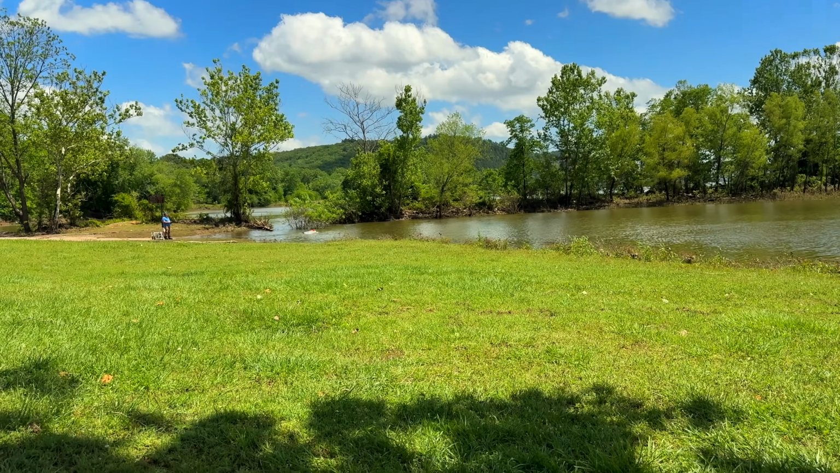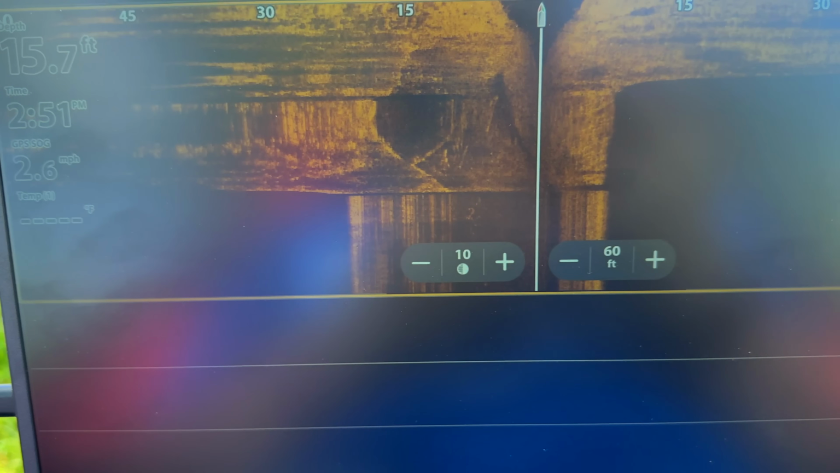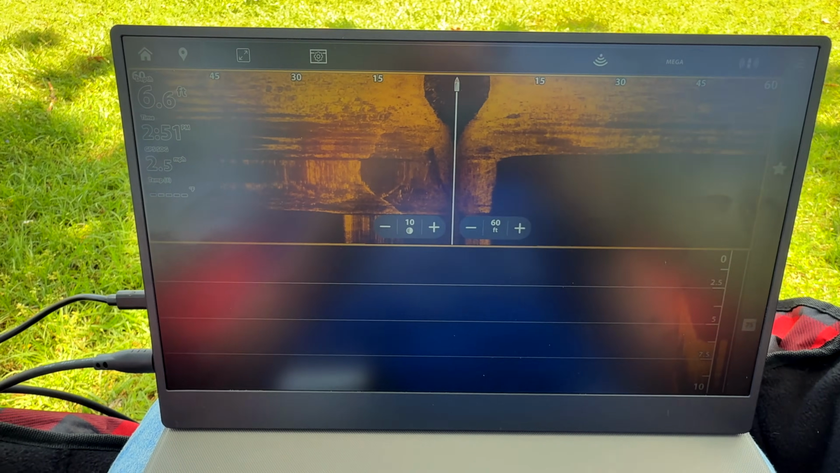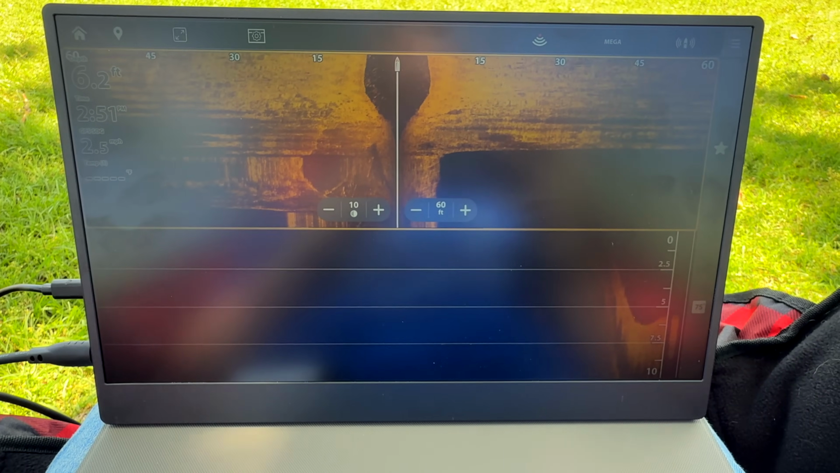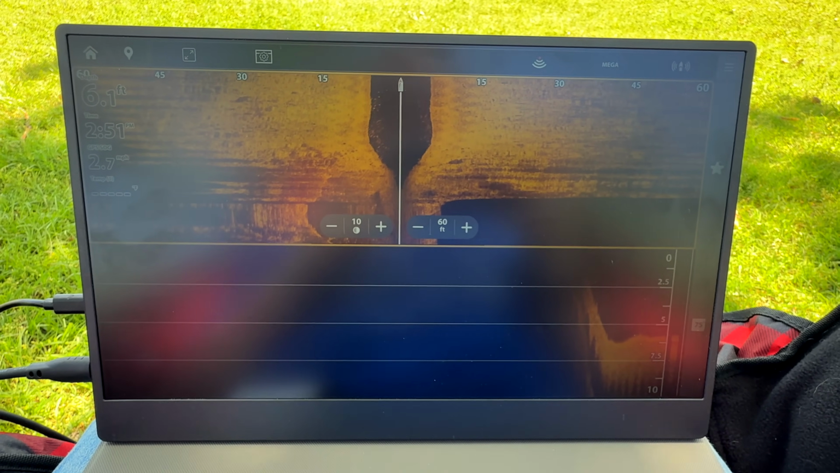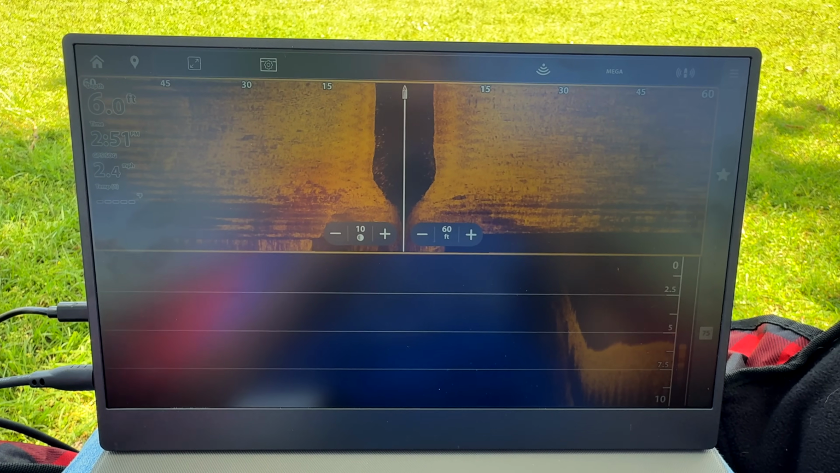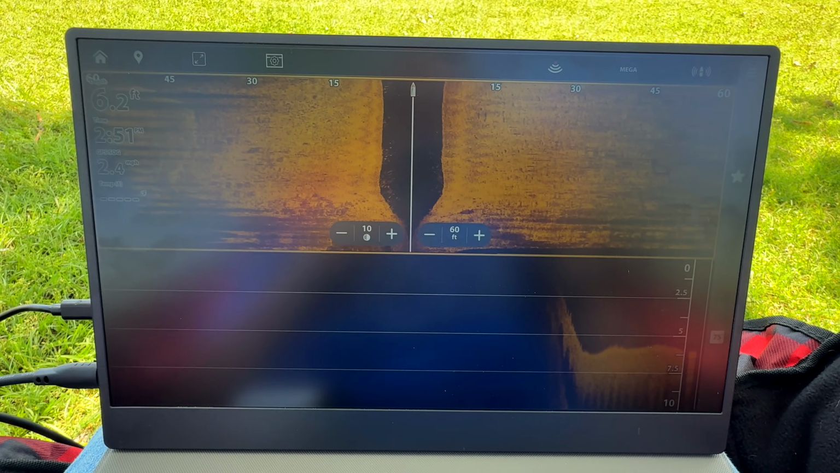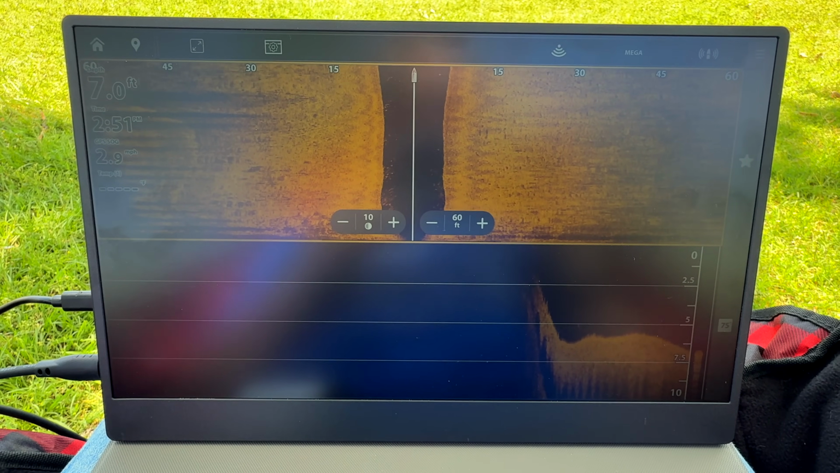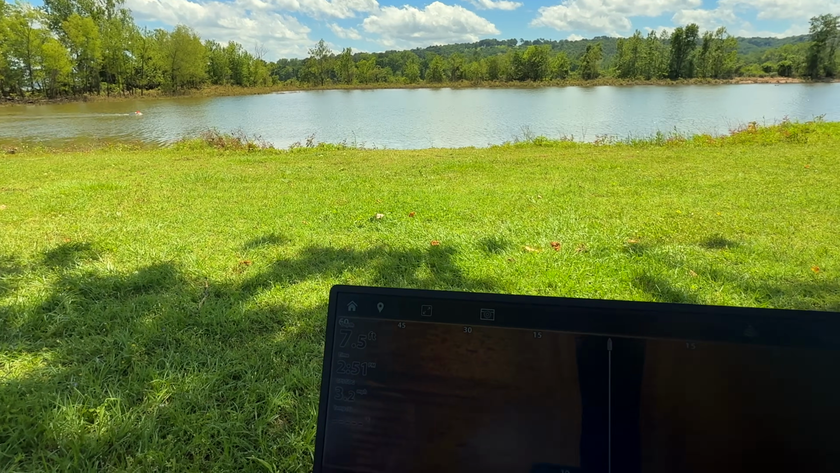Okay, so the little buddy is in the water. We'll be able to watch everything right here. So not a big drop off, but 6 feet. That's more than enough to hide 3 of the cars that we're looking for. We're at 7 now. Showing you where the little buddy is, right in front of us.